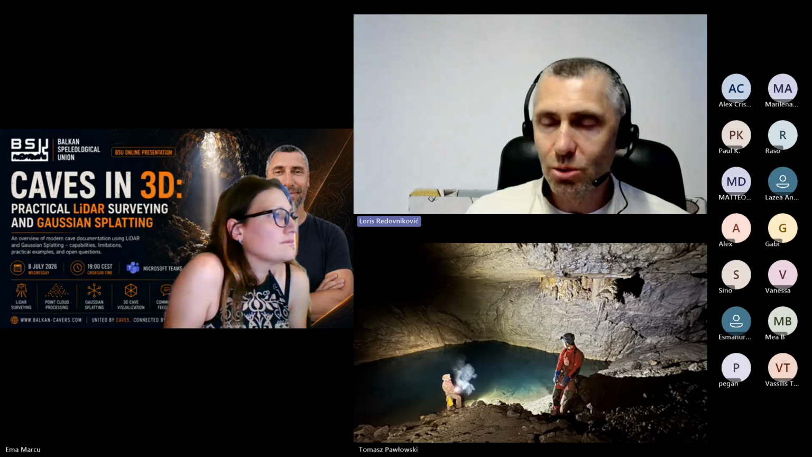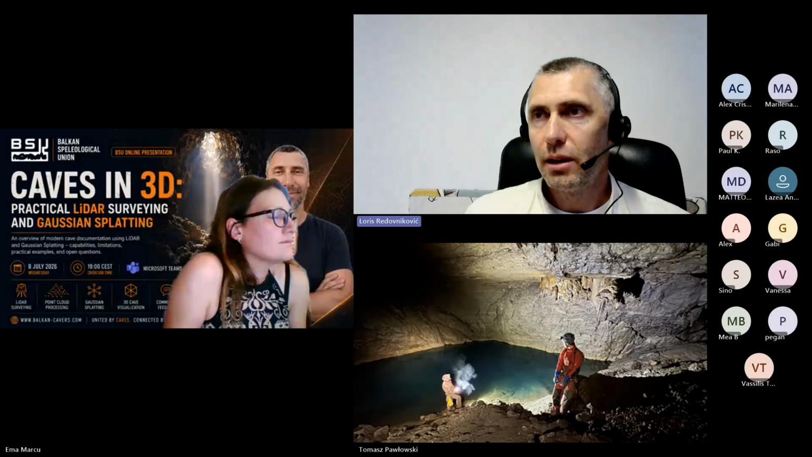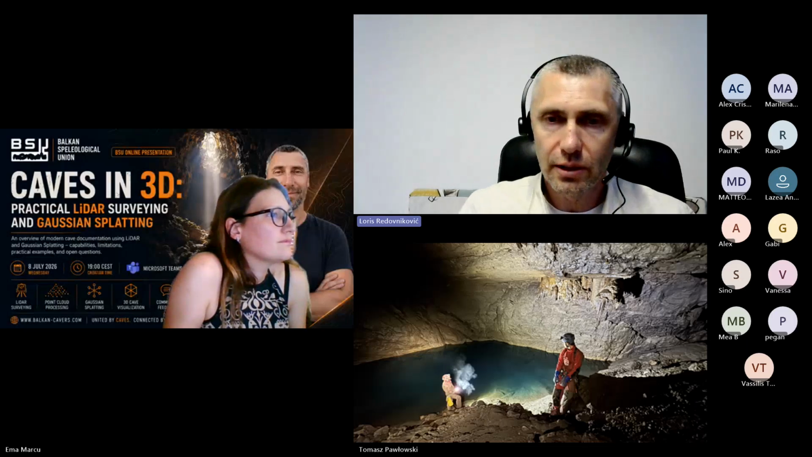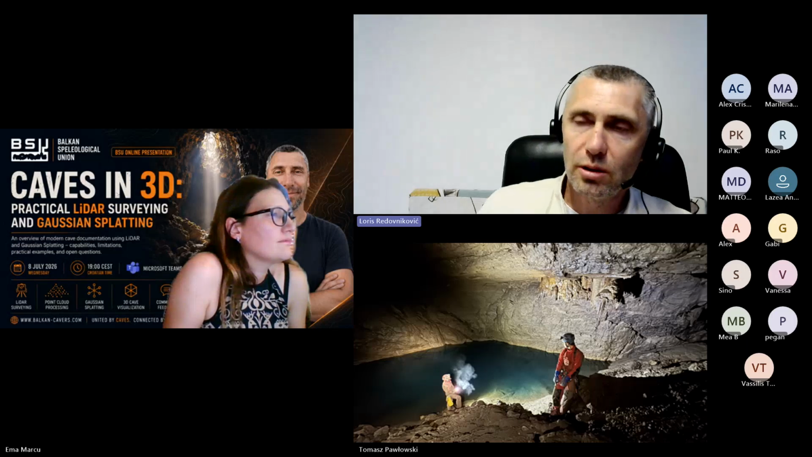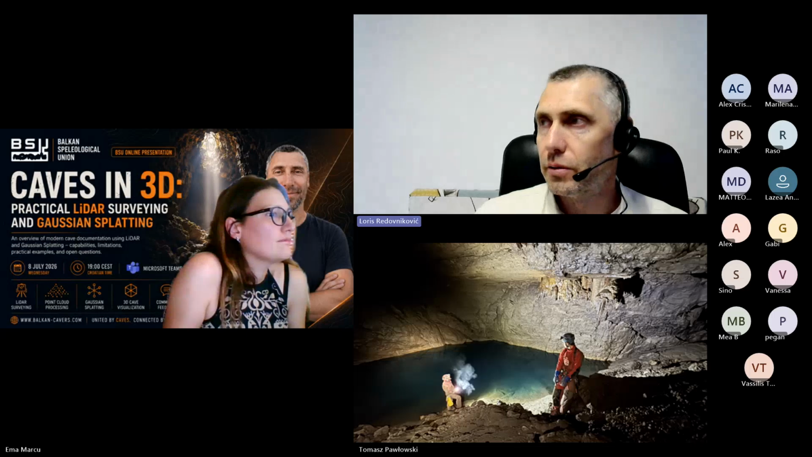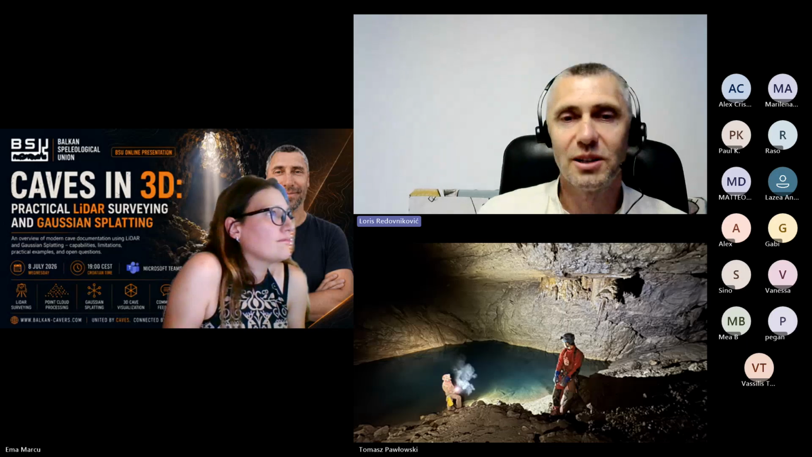When I know that, I can use the LiDAR trajectory to get the camera trajectory. And if I know the delay, I know the coordinates of the camera at a specific time moment, and I use these coordinates as input for photogrammetry or for Gaussian splatting. So this is something I did in the last few months.